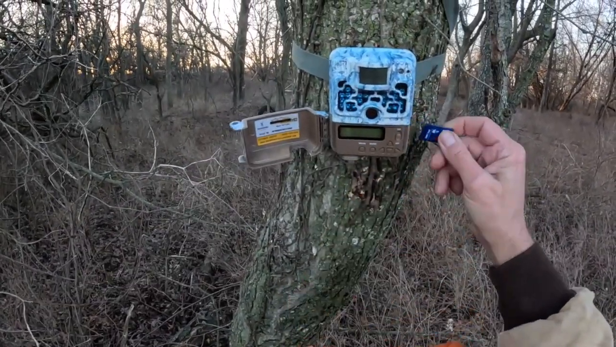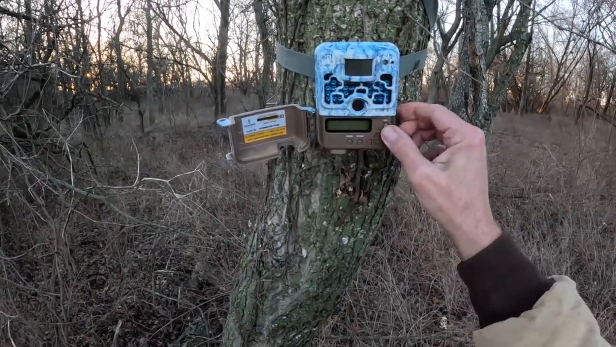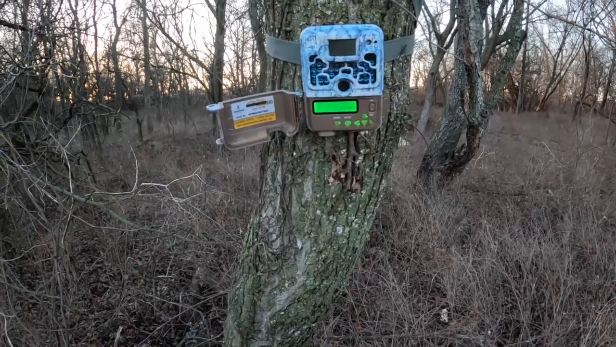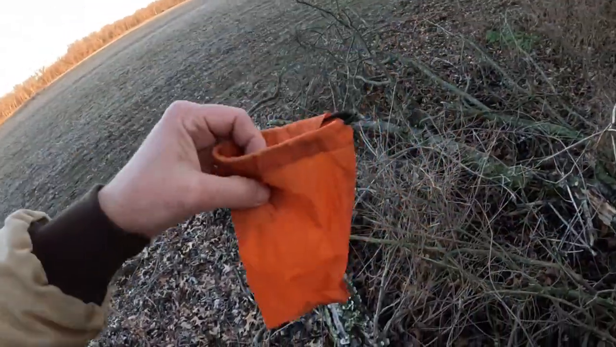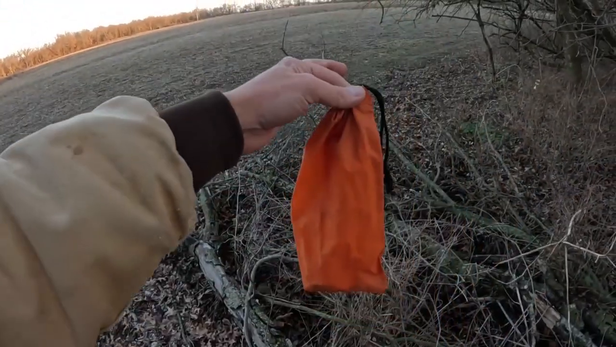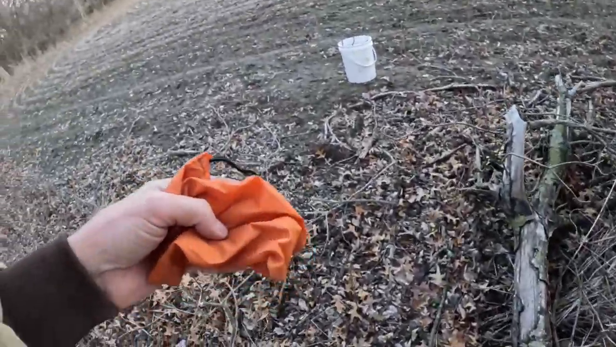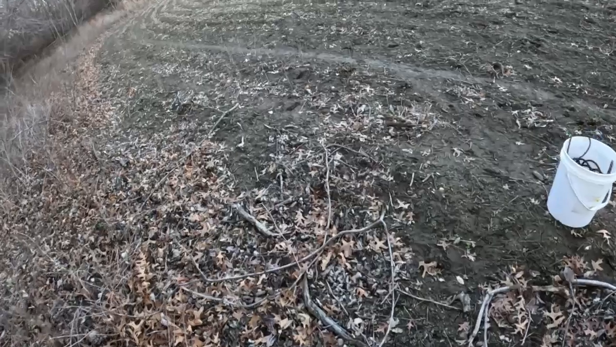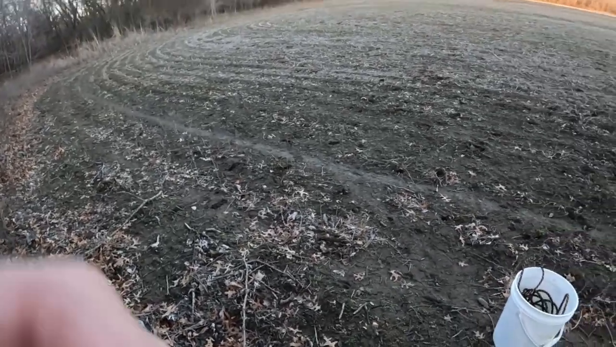I always put these things in backwards the first try, every single time. I don't know why that is. Get it turned on, make sure we're reading the card, 000. We're looking good. We'll close that up. We'll put our SD card in an orange bag and pull the cord shut, because if you drop that bag, you can always find it back. And I have dropped them before. Bury that deep in the pocket.